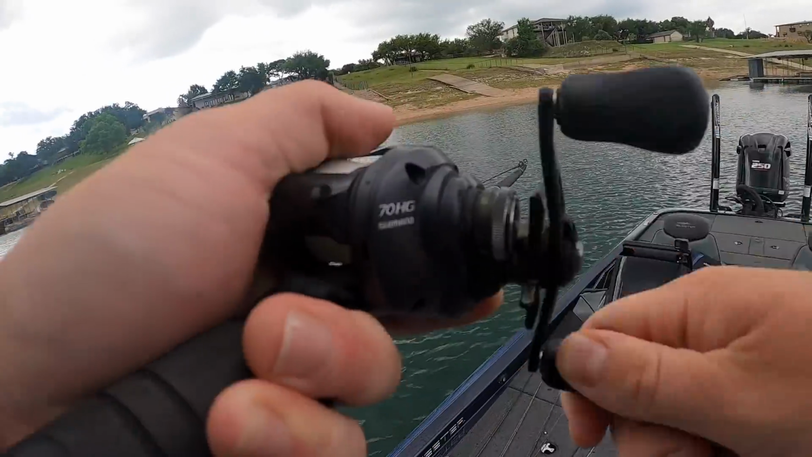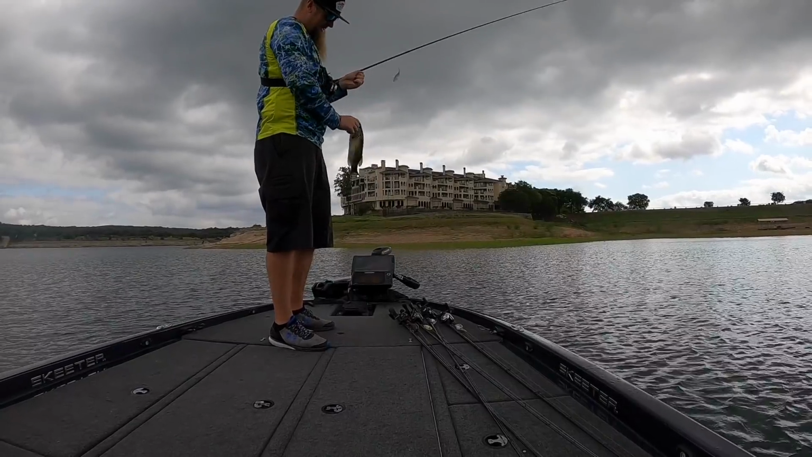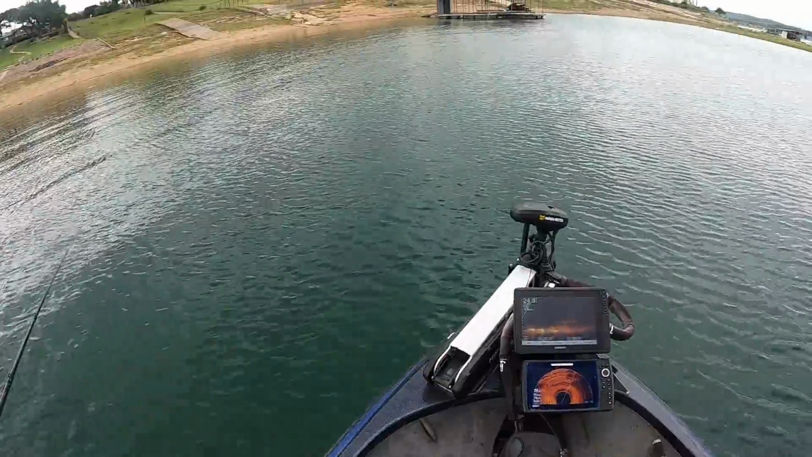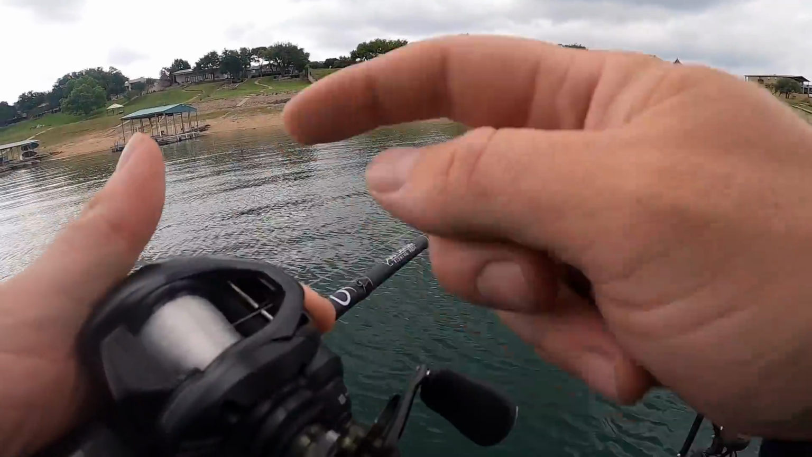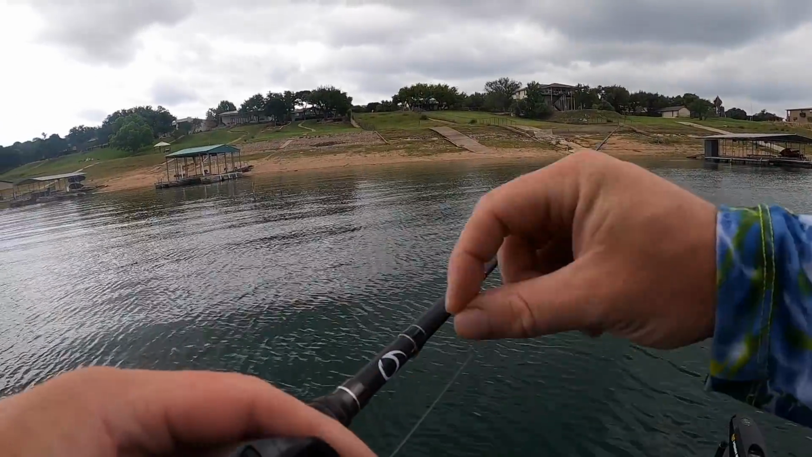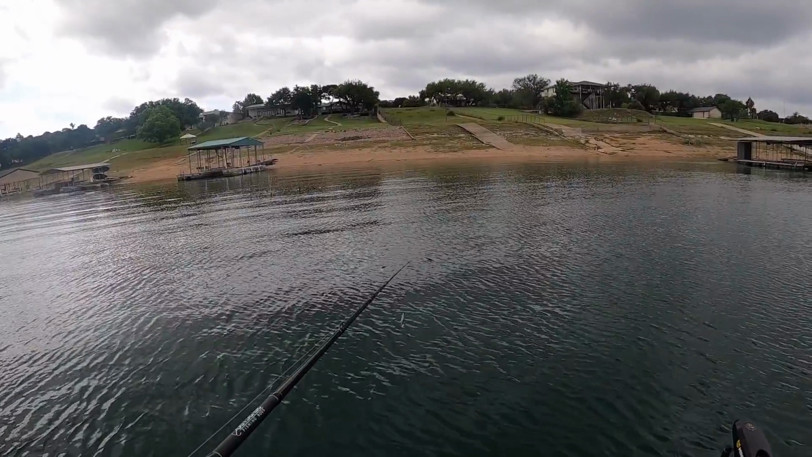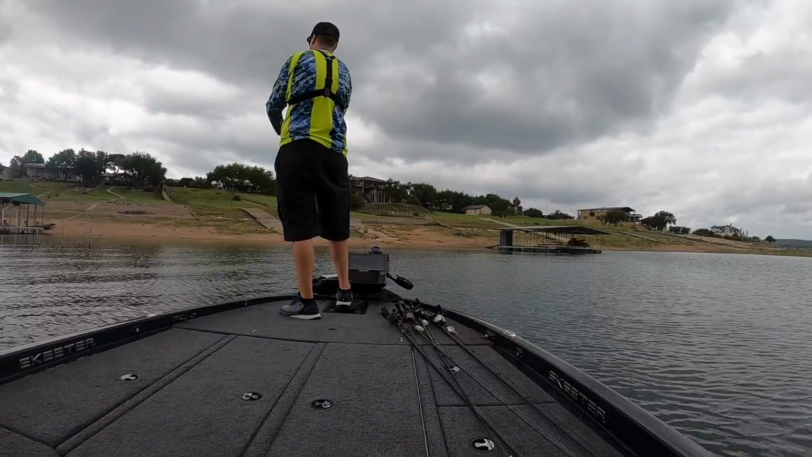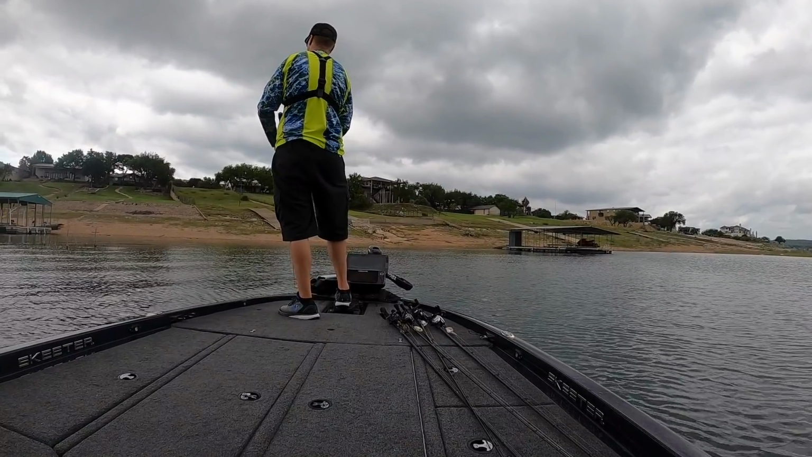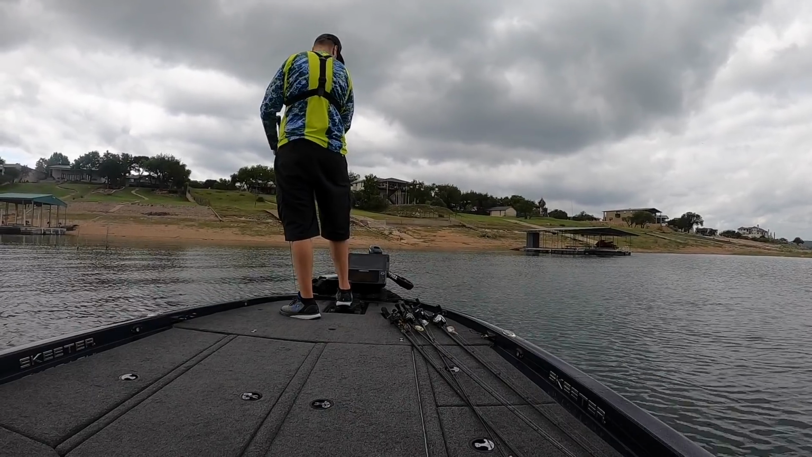Oh, I forgot to run my line through my line guide on my reel, so I'm just spooling it back on here all goofy footed. God dang, it's always something. All right, we're back in the game, coach. Camera kicked off just as I caught the 10th fish. Had my line run over the reel and not through the line guide here. So I got all that fixed up. Re-rigged with a fresh fluke, and we're back to fishing.